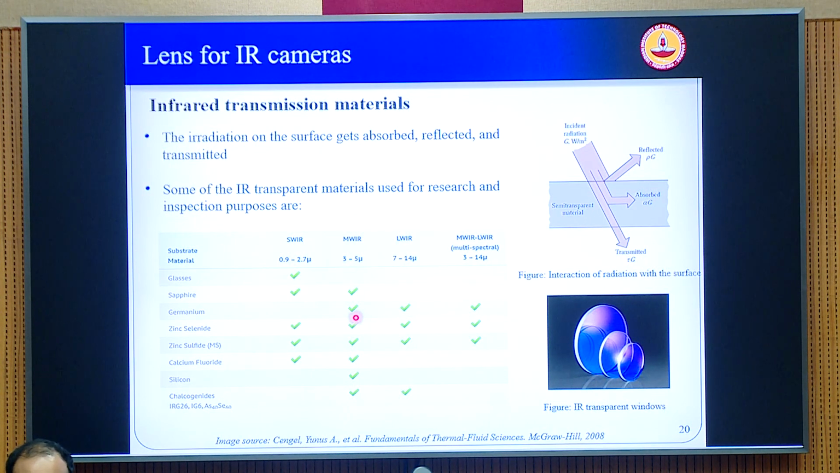at wavelengths for both mid-wave and long-wave IR cameras, whereas sapphire is transparent in the mid-wave, but again they are not that good at long-wave IR. So the germanium is one good material. The other is zinc selenide, but these are expensive materials. This is actually transparent in all IR wavelengths, right from short wave, mid wave, long wave, so they are completely transparent. And also zinc sulfide. Calcium fluoride is also used quite commonly. They are transparent to both short wave and mid wave IR regimes.